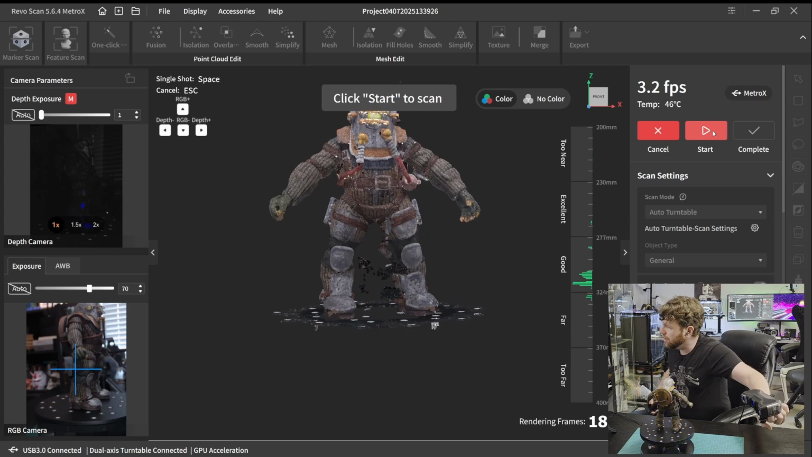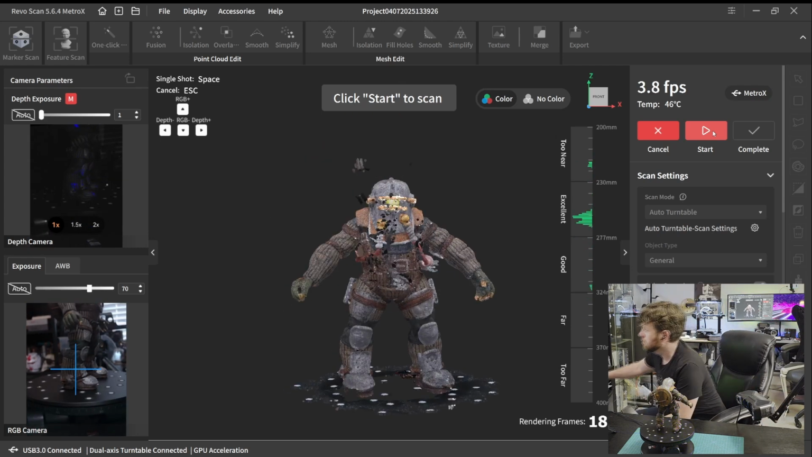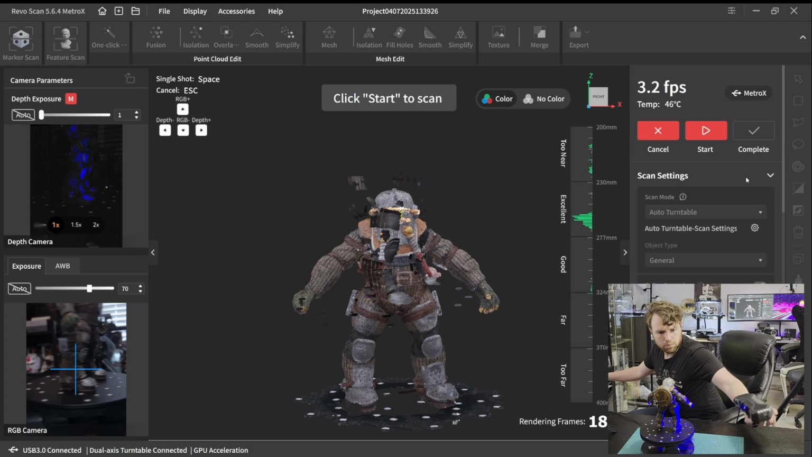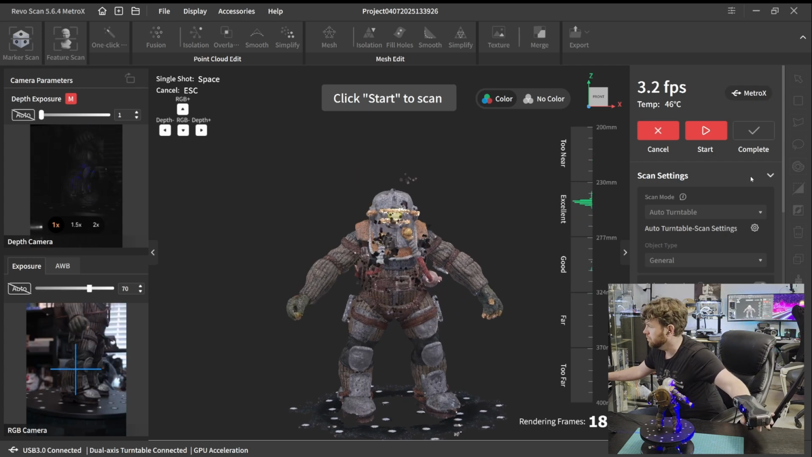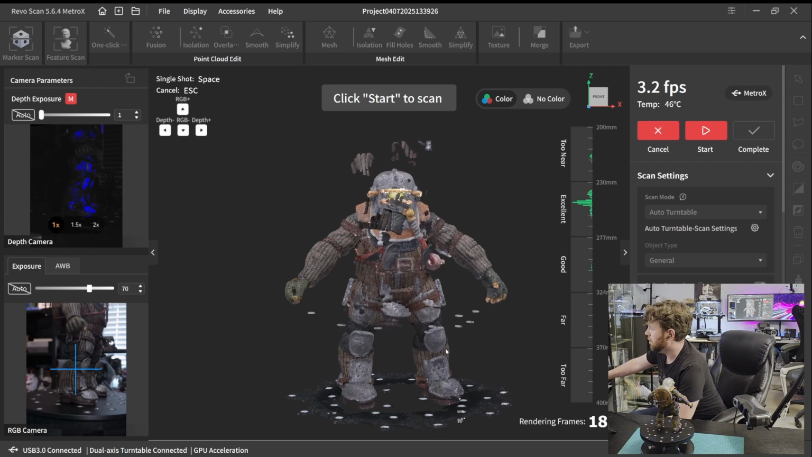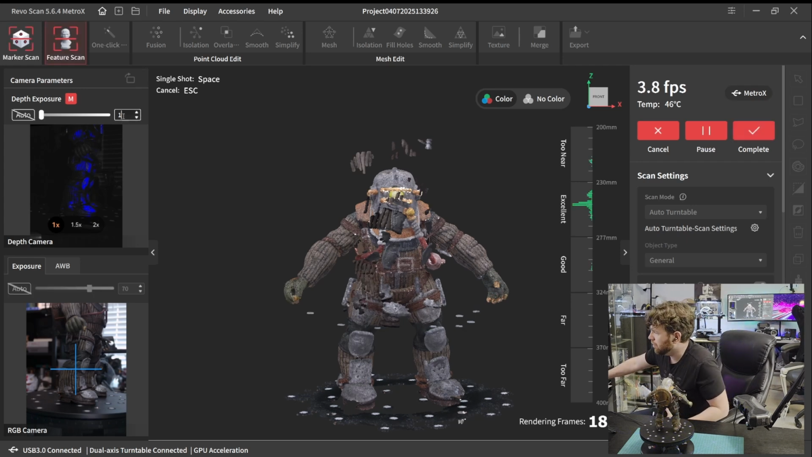Let's get ourselves lined up. And for that, we can go and bring this up a bit. We don't need every single rotation. Oh, we forgot to do our exposure settings.